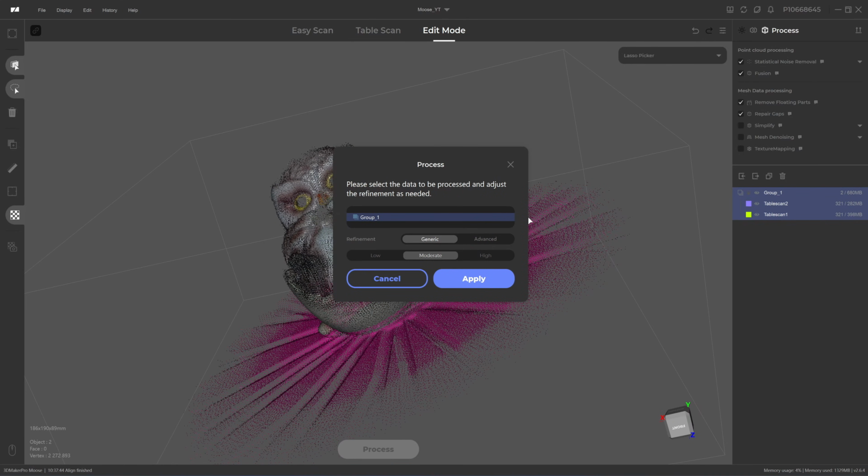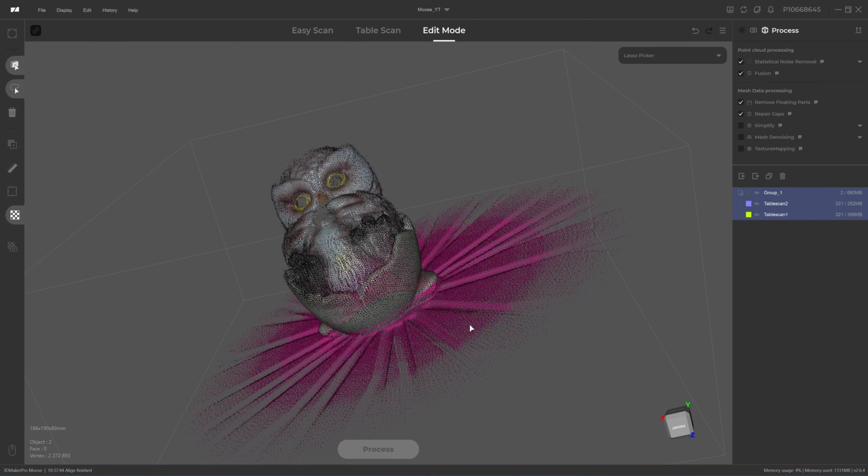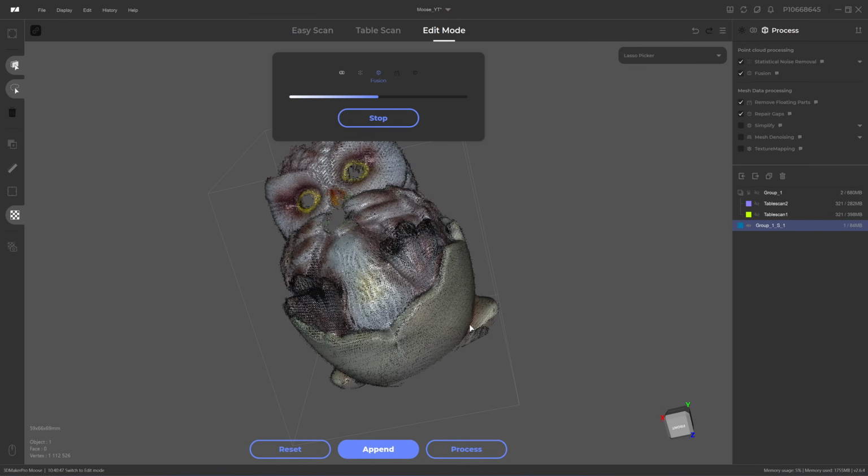Okay, this menu is very interesting. You get a refinement, you have generic and advanced. In generic, you have low, moderate, and high. Even if you click on high, the software will not output the best detail. I never use this because I find that if I click on the advanced tab and set the resolution to 0.2 millimeter, this Moose scanner will give you the best result. 0.2 millimeter is the optimum resolution for this 3D scanner. If you choose 0.15, you have noise and a rough surface. Click on apply.